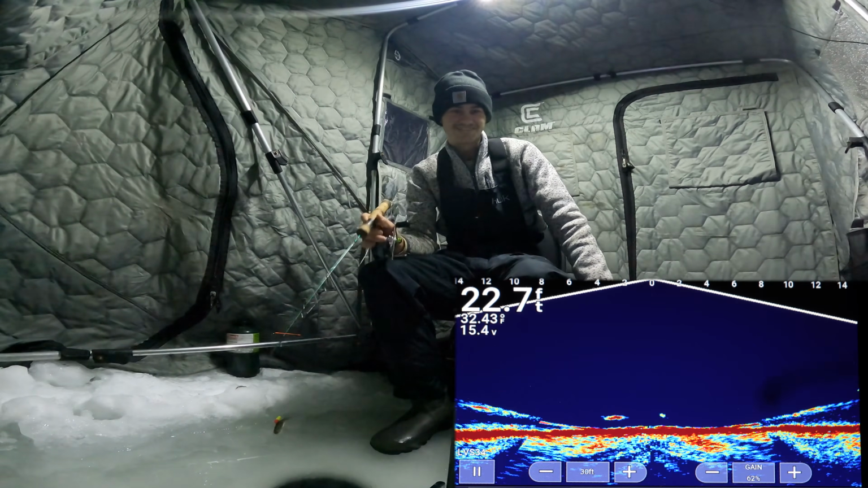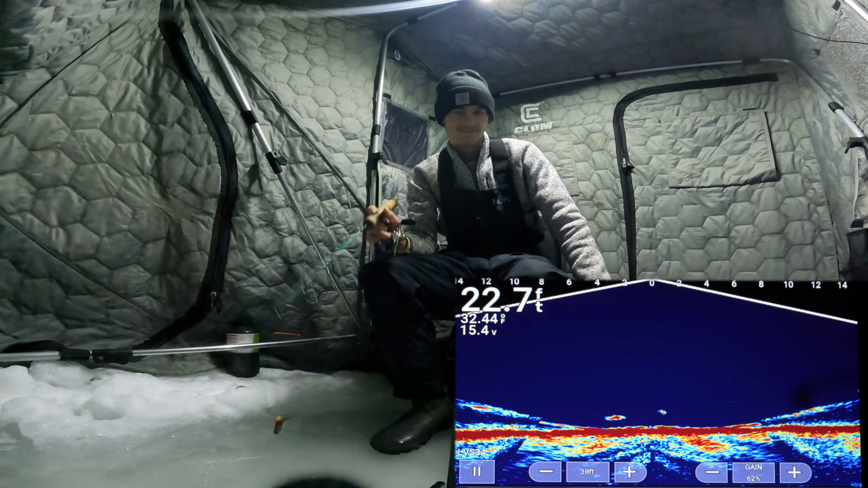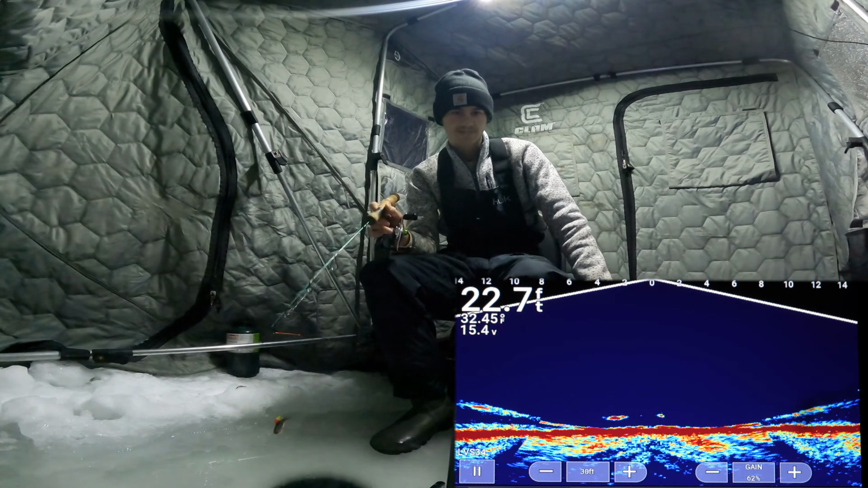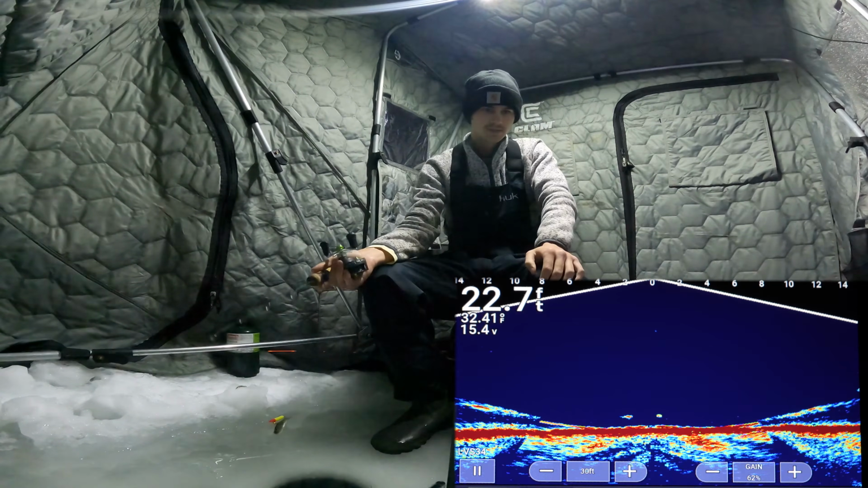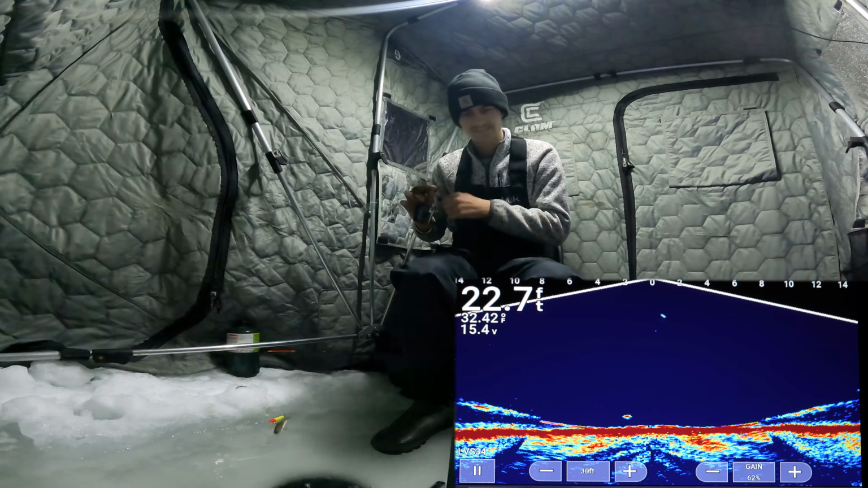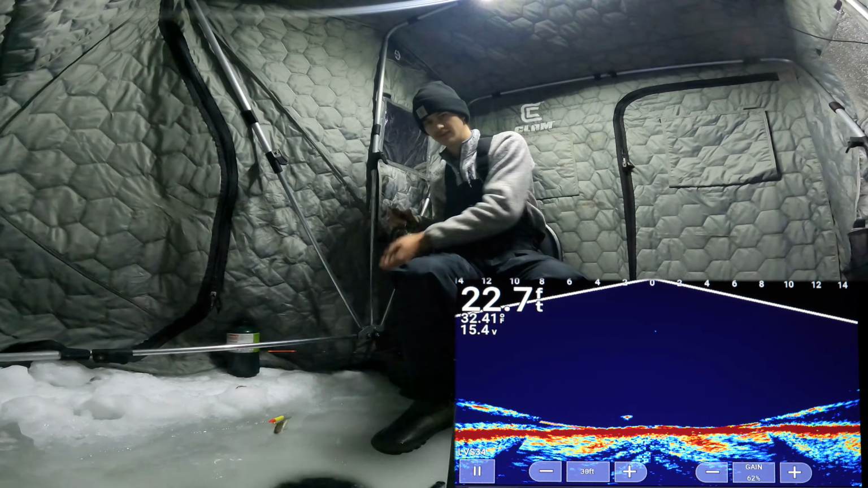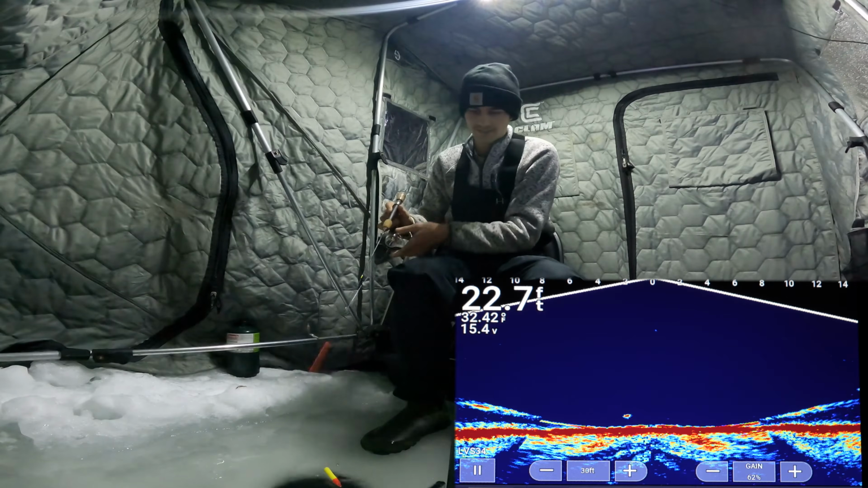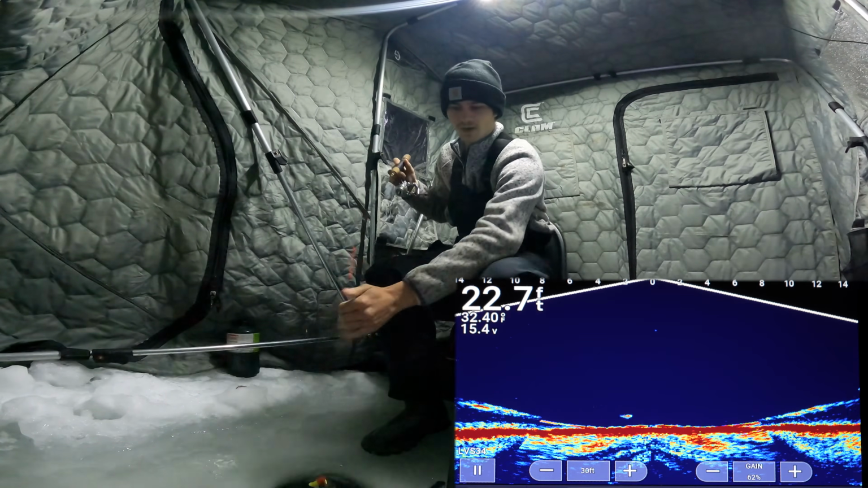Got my dead stick in my left hand and my jig and spoon in my right hand, just in case he wants to come over and eat this spoon. I'm surprised he hasn't taken the bobber down. I'm gonna try sending that other dead stick back down. Man, I'm just disappointed. I thought that fish would have eaten it. I just want to know what we got down here. Are they pike or are they walleye?